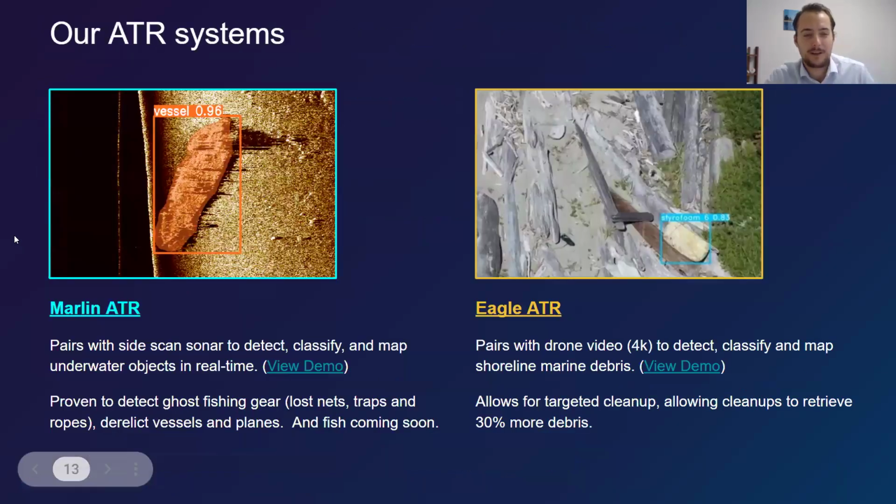I guess a bit about our ATR systems. As I mentioned, Marlin ATR pairs with side scan sonar. We're also working to scale it to work with multi-beam as well. And it's detected thousands of ghost fishing traps and ropes, and also derelict vessels and planes. And we're also looking to detect fish as well, coming soon.